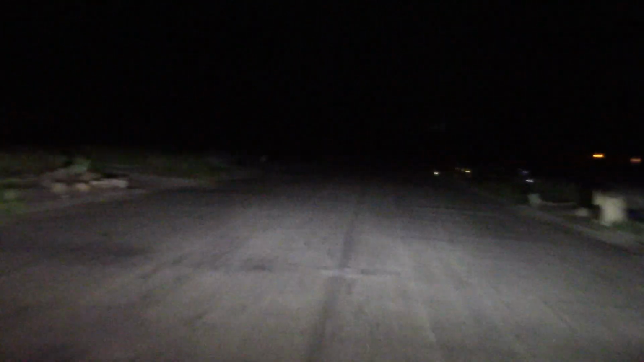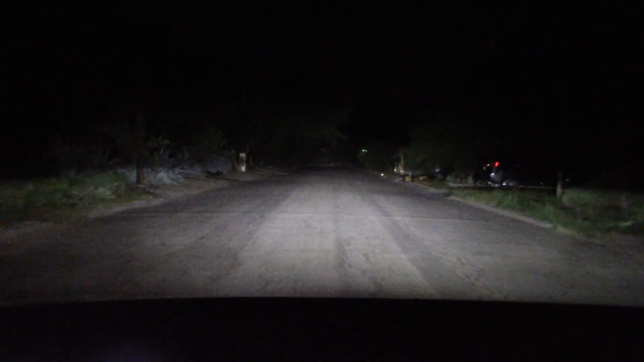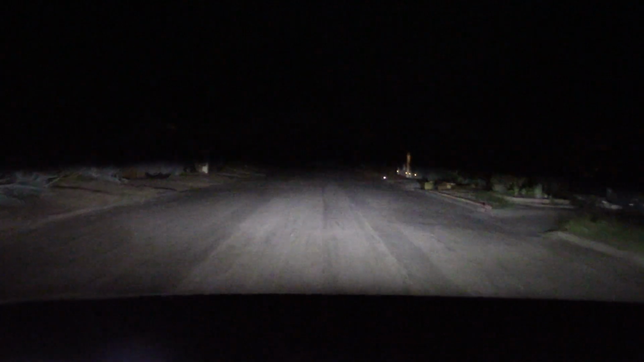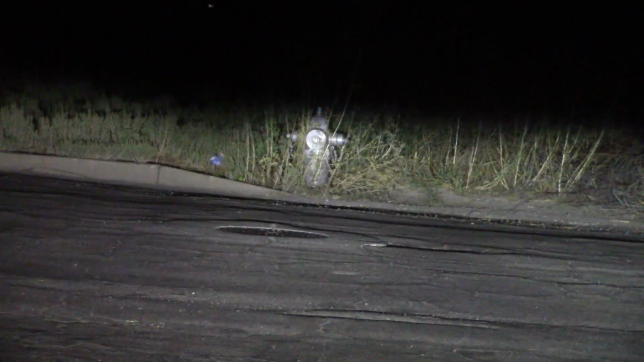Reaching out pretty good. High beam. Low beam. Well, on the low beam setting, I can actually see the fire hydrant. A lot of vehicles I've tested lately, I can't, so this is a slight improvement.